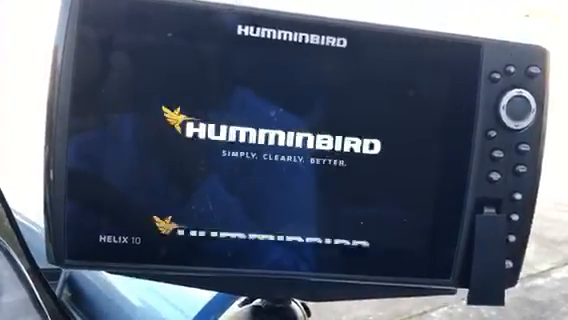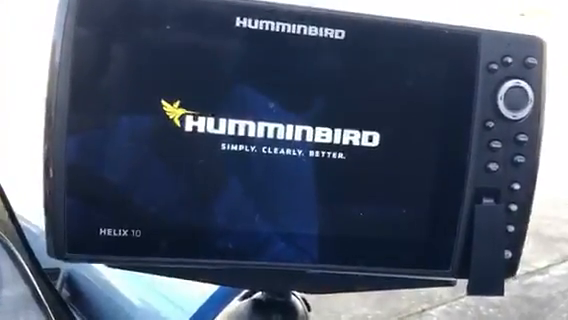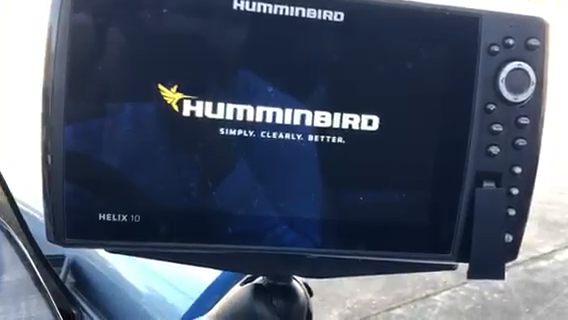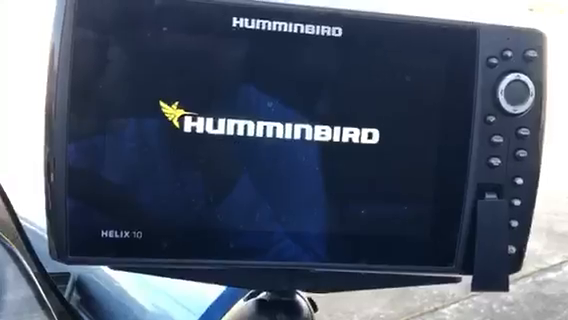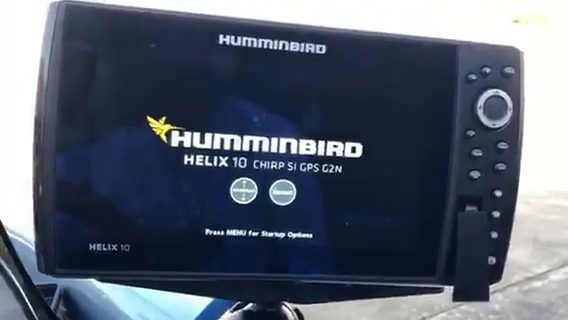and then I'm going to clear the factory defaults and clear all the waypoints and reload everything so we can see what it's doing.